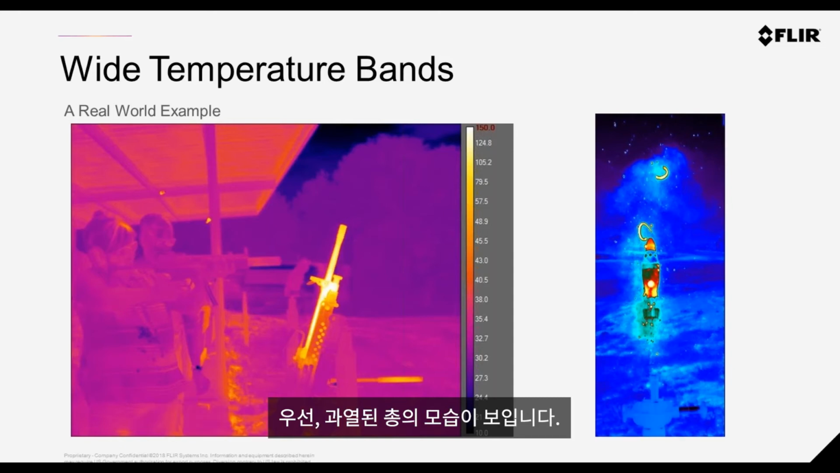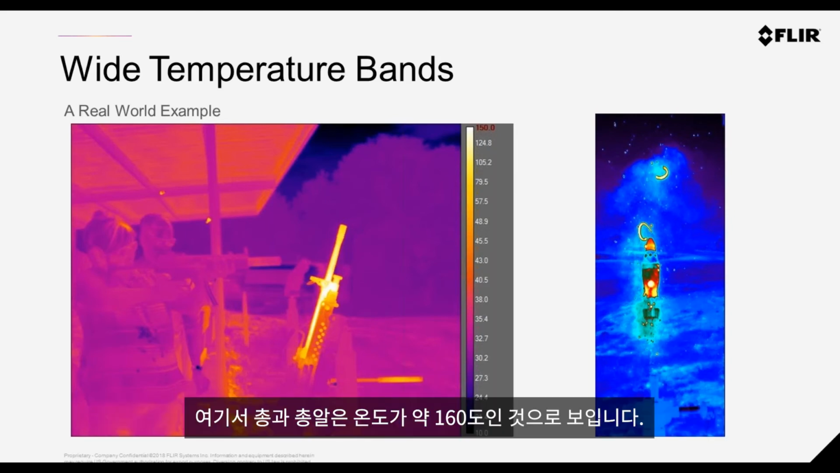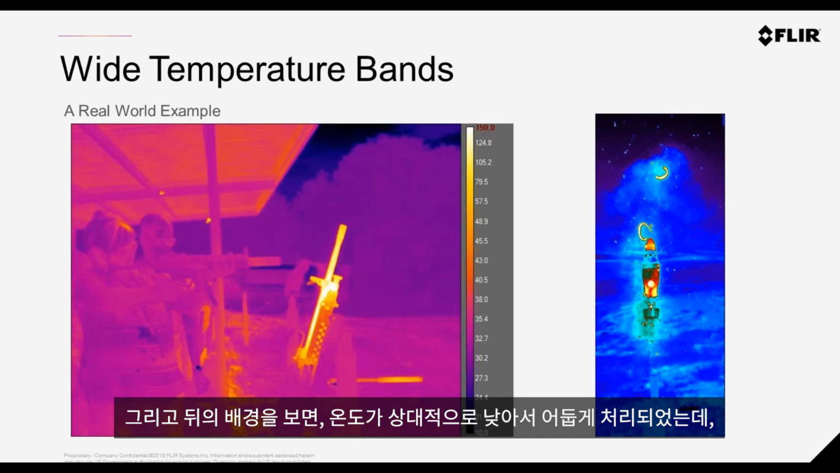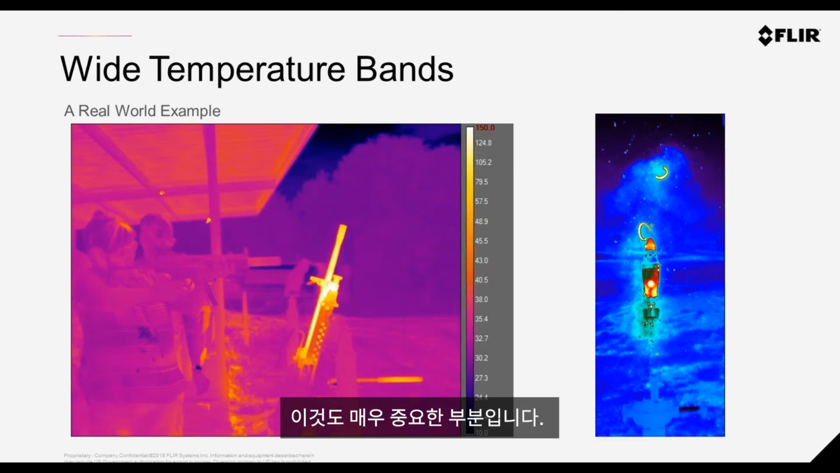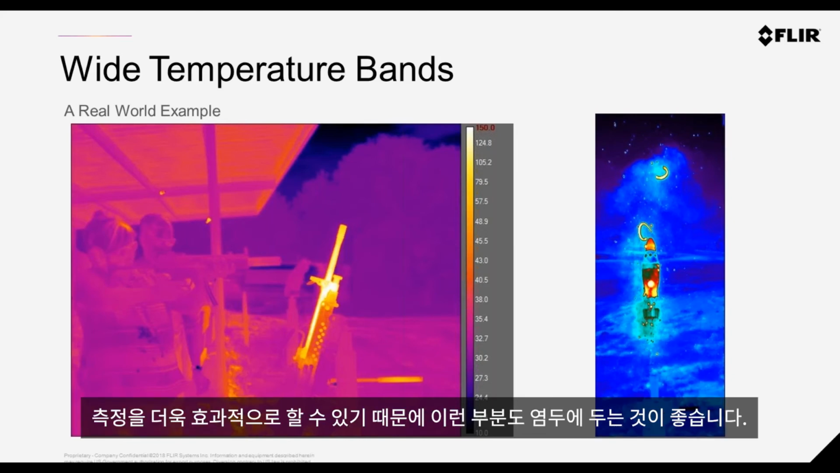So we can see the very hot gun. If you look closely on the left, you actually see the shells firing in the air. So they're also very hot, around about 160 degrees. But you also see the very cold contrast in the back. This might be interesting for range applications where you may want to measure something fairly hot, but have a reference source in the back, like the sky, for example.